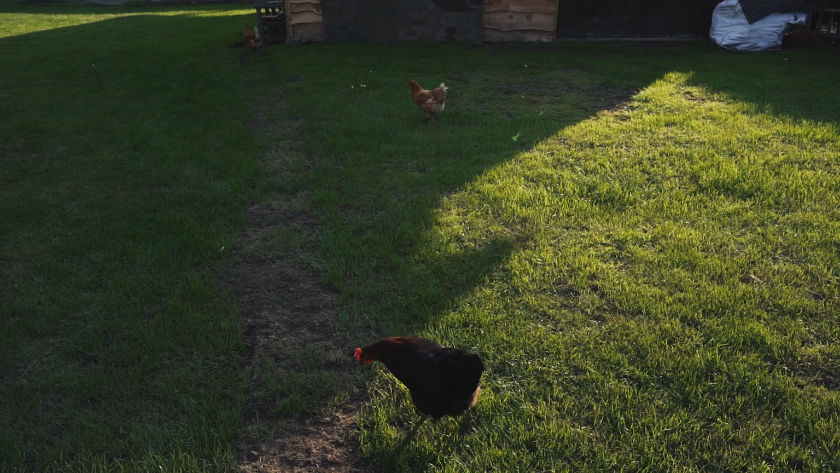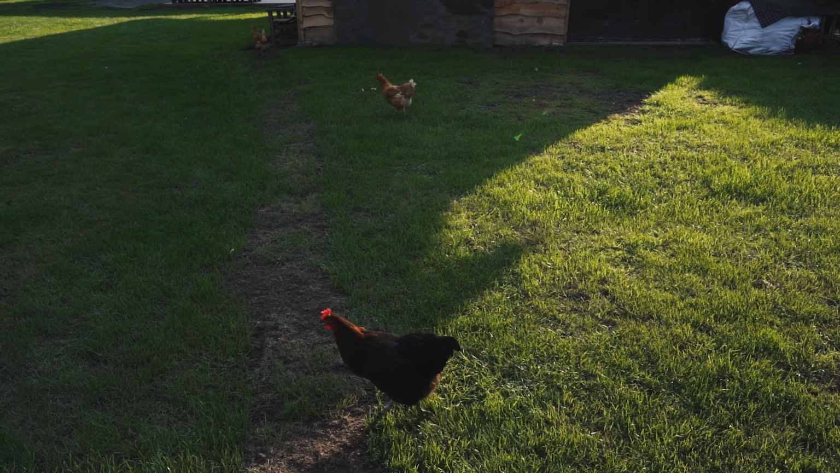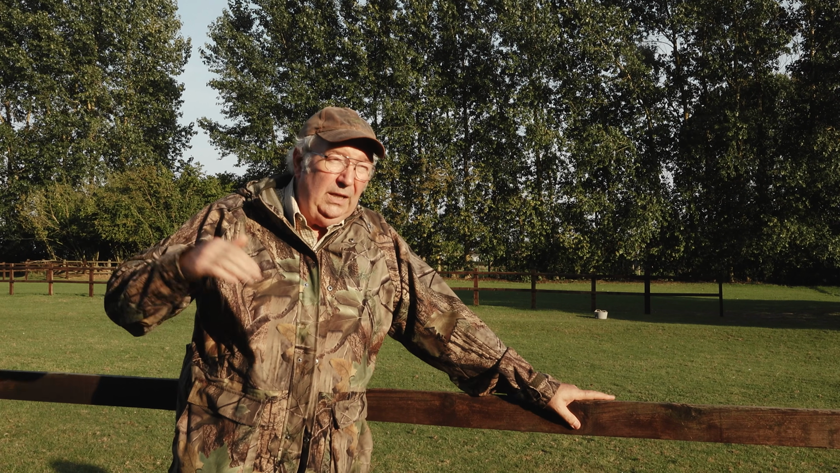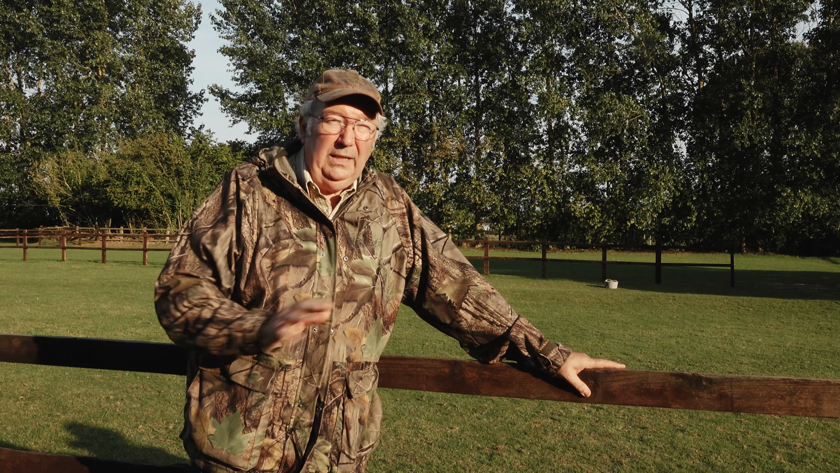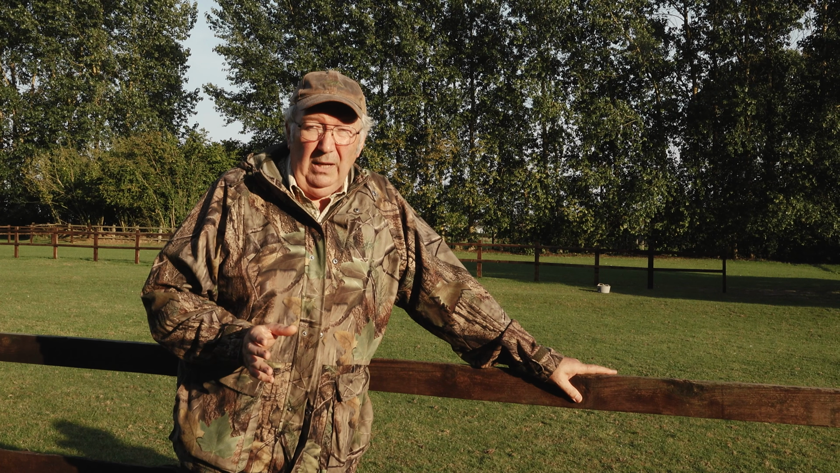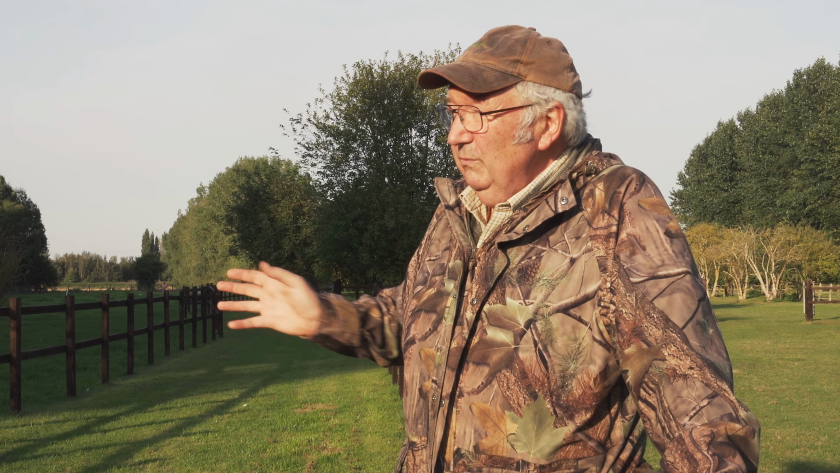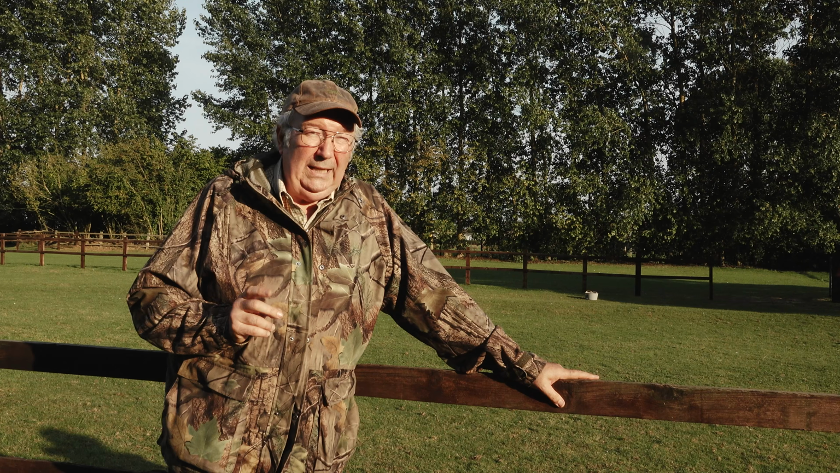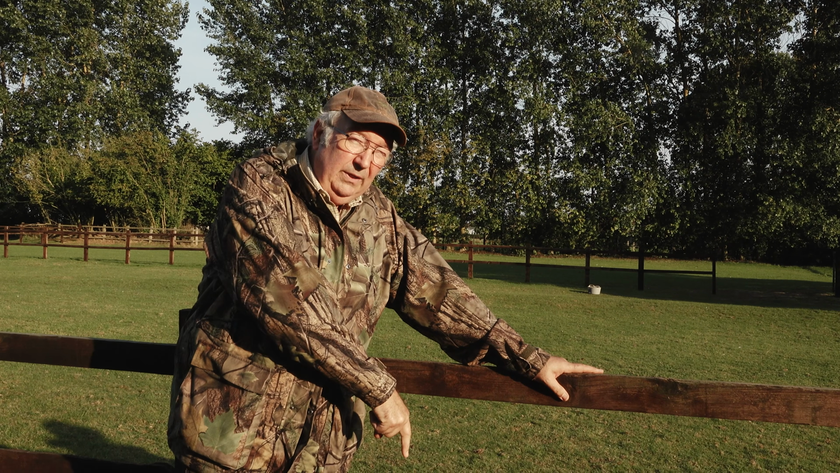We're here to shoot rabbits, and there are 3 main reasons to do that. The least popular is the fact that they can undermine property, walls, drains, things like that. The burrows can cause things to collapse, and that causes a big problem. The main reason for shooting rabbits is crop damage. Rabbits can absolutely decimate fields of growing crops, especially seedlings, brassicas, all that sort of stuff, corn. They can absolutely annihilate it. And the third reason, and the reason we're here today, is right down there at my feet.